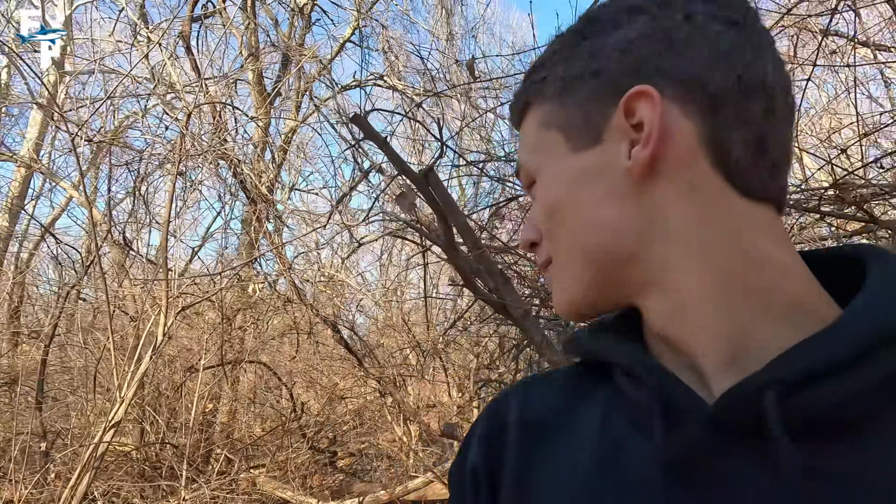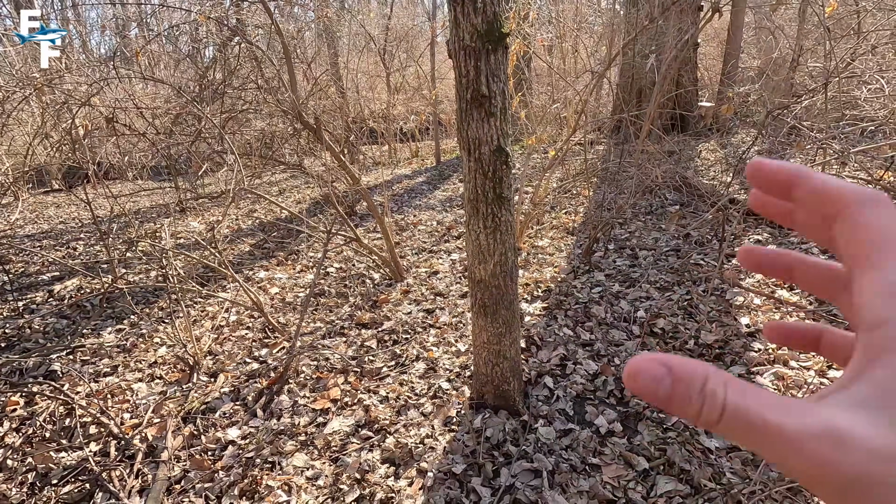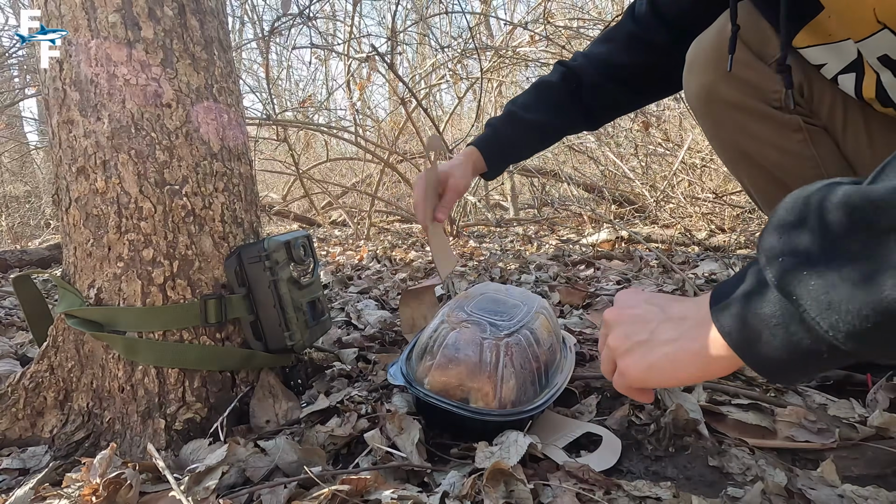Now, I'm actually not that far from my house, just about a mile, but I have been walking for about half an hour, and I think this spot right by this tree is the perfect place to set up.